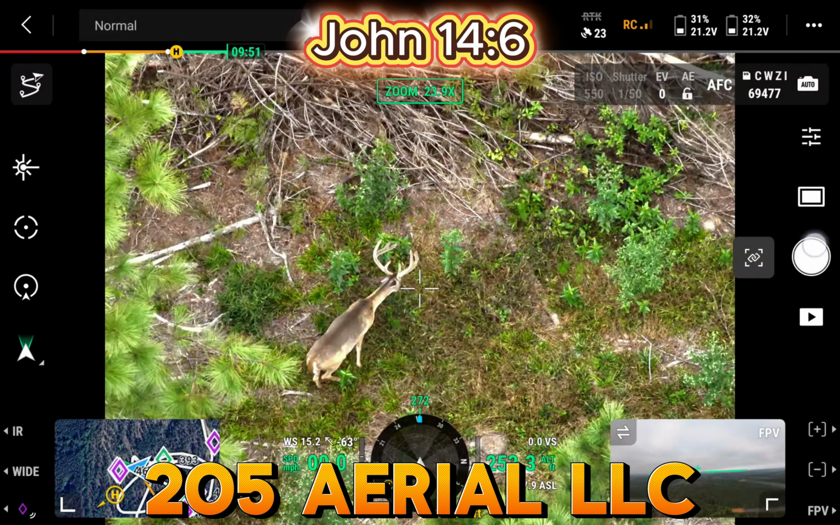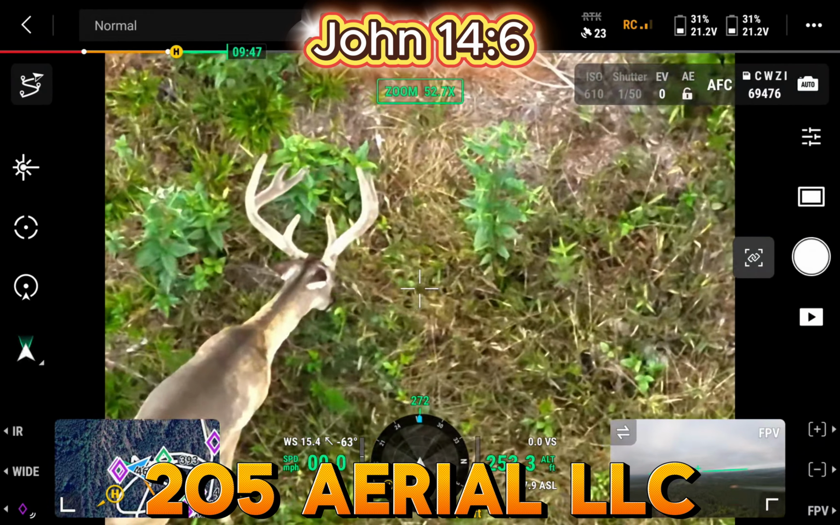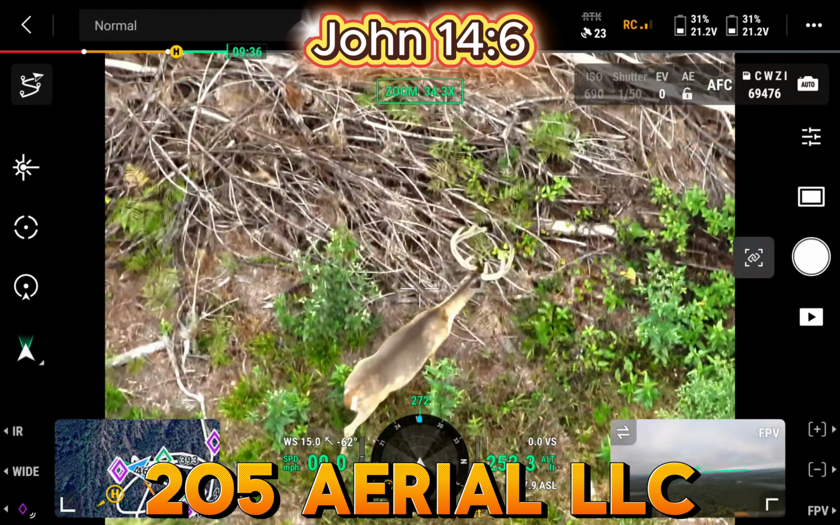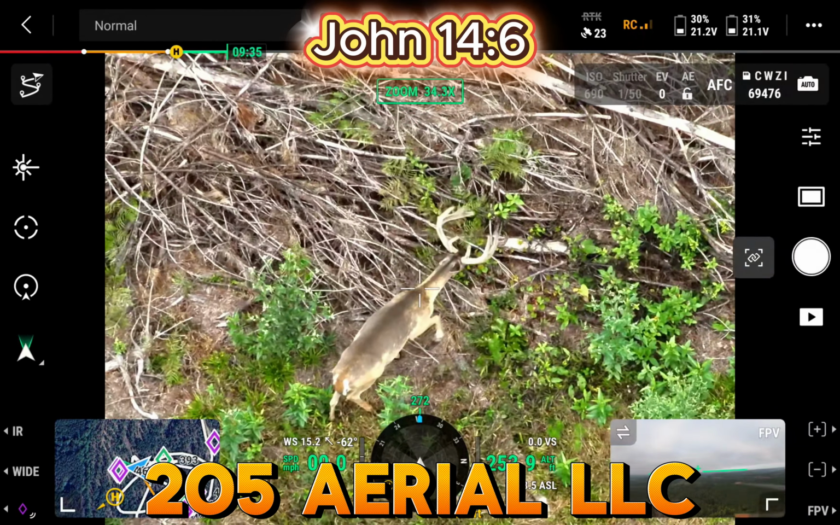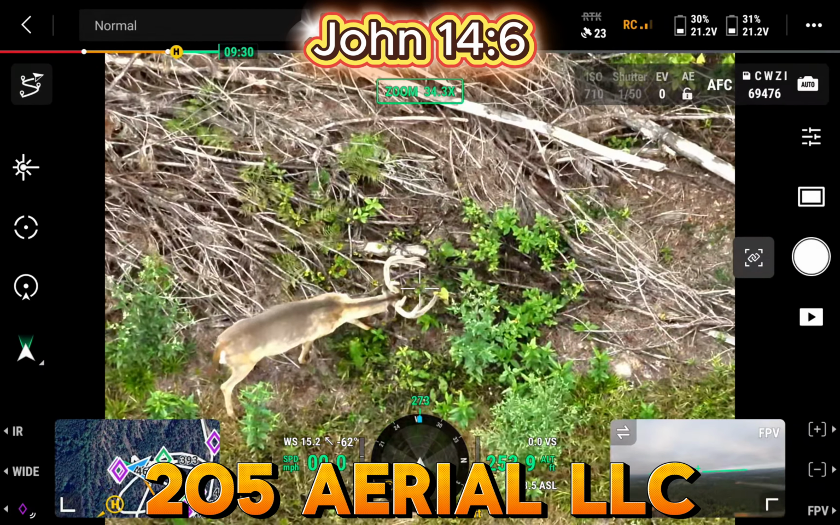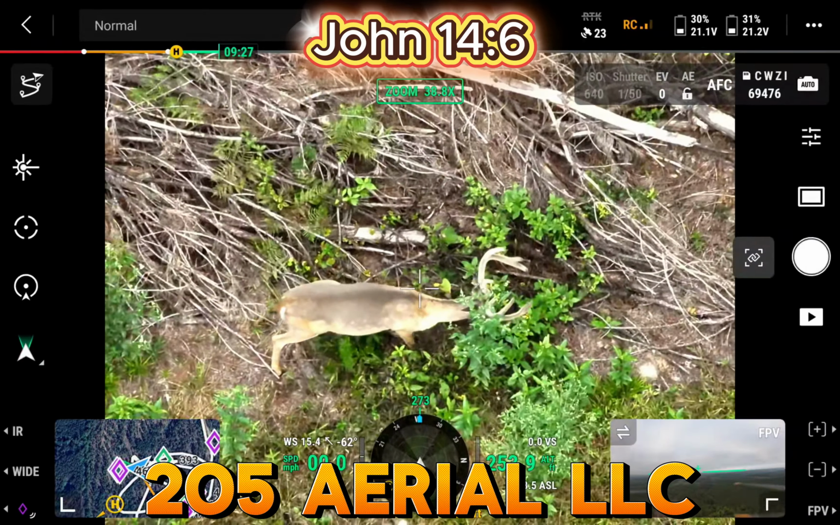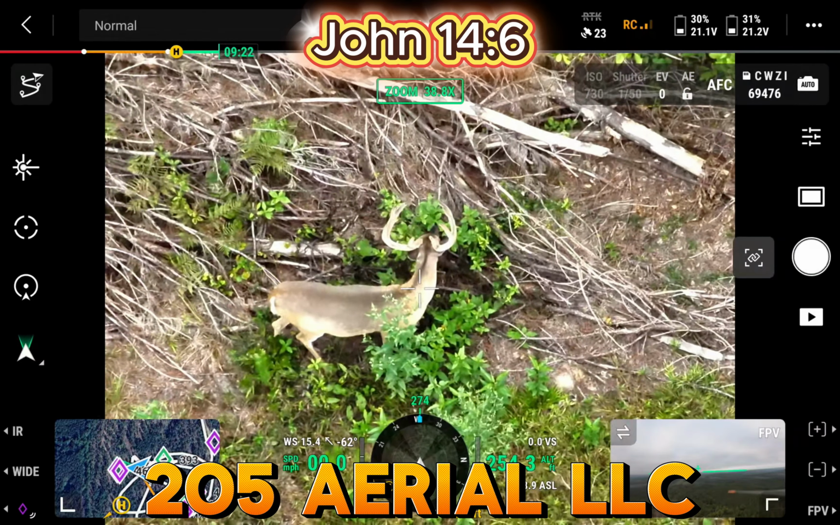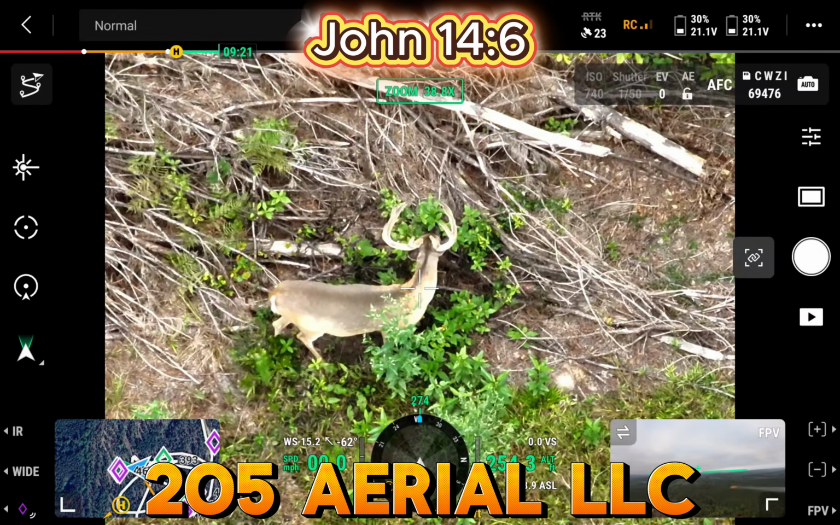I'm just following this deer for a little bit and getting some more pictures of him. He's a good one. I followed him last year. I may have had some video of him in the beginning of the season. He was a 3-year-old last year. He really wasn't one we could shoot. And he's another good example of just waiting and letting them get to 4.5 if possible.